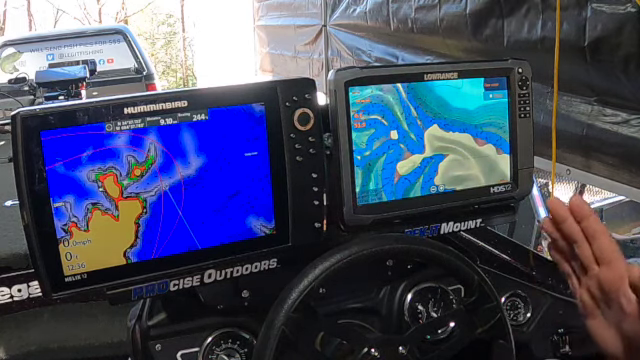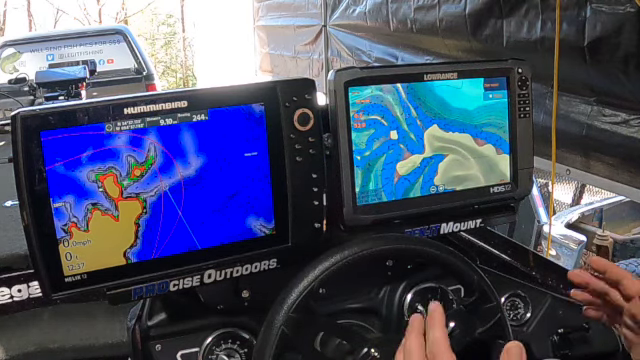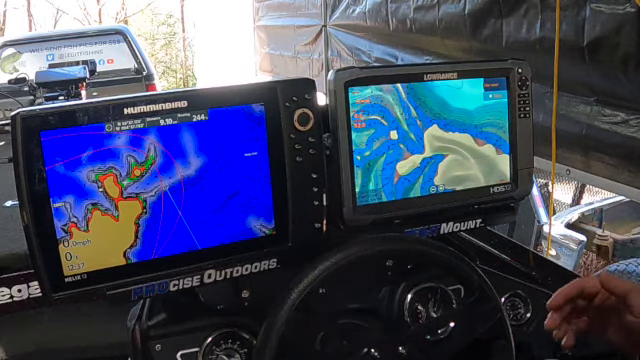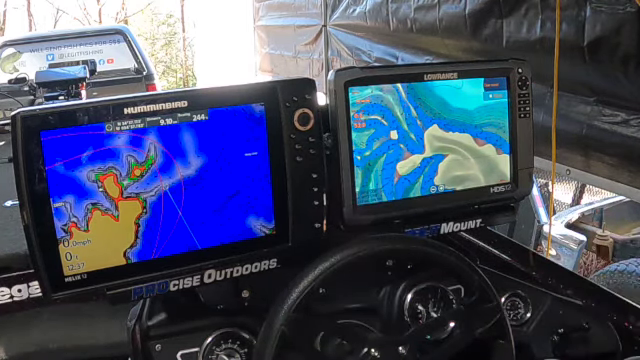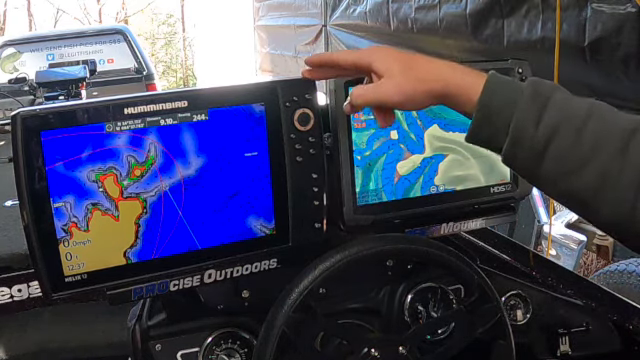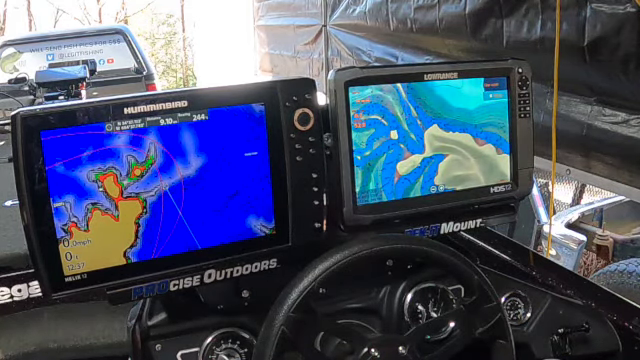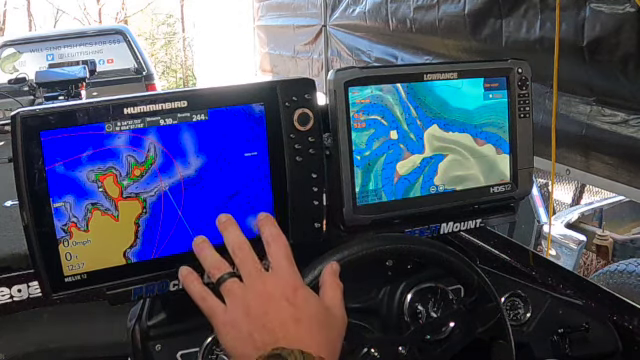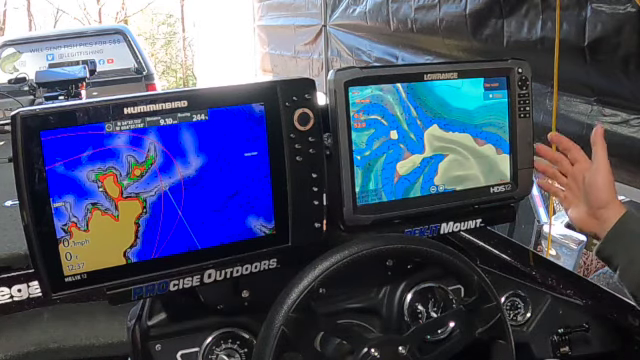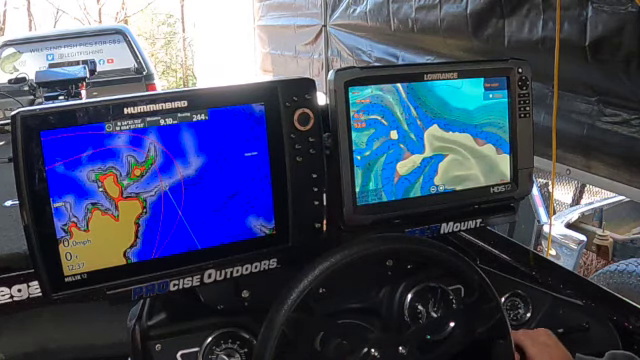The Lowrance, while it showed the channel and everything pretty well, there were a few differences between what the Humminbird showed and what the Lowrance showed. I do have the Humminbird GPS puck mounted right behind, kind of to the right of my driver's seat, and that does help with the GPS signal to this Humminbird. I don't have that on the Lowrance, but that gets me to another big difference between these two.